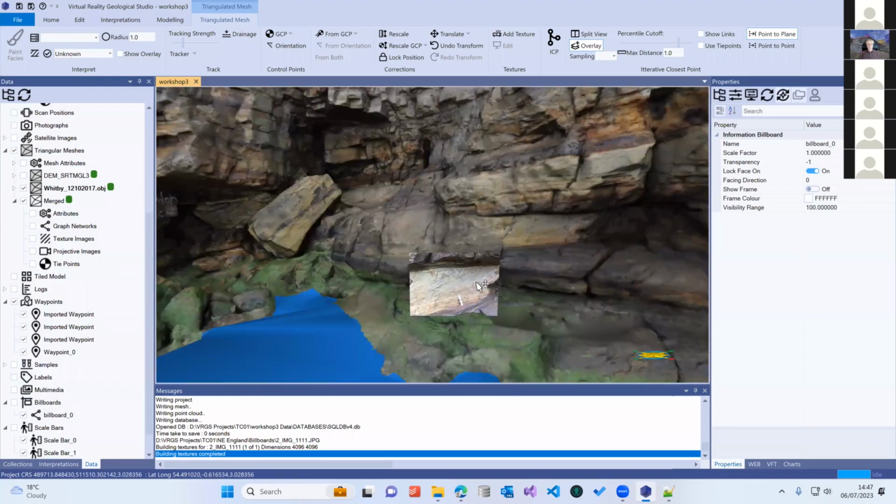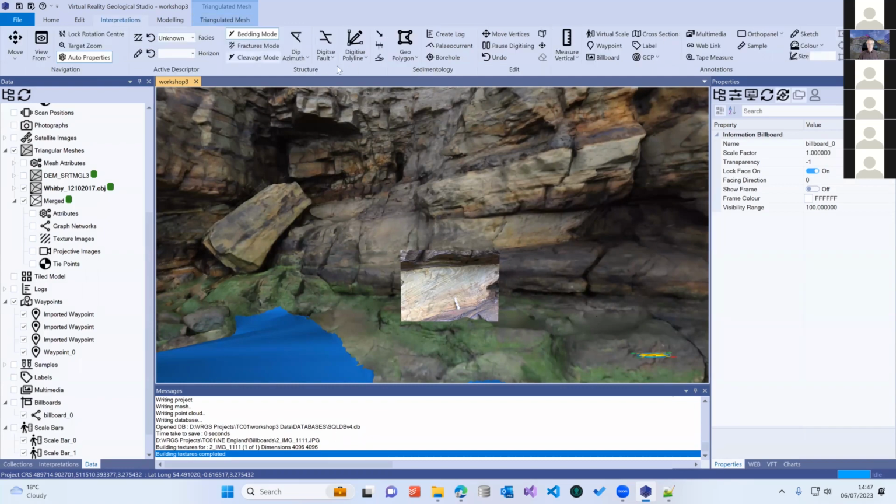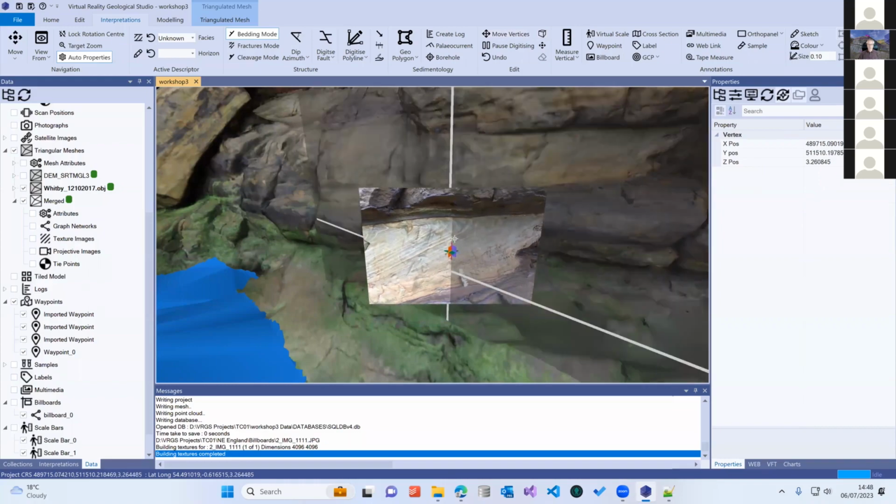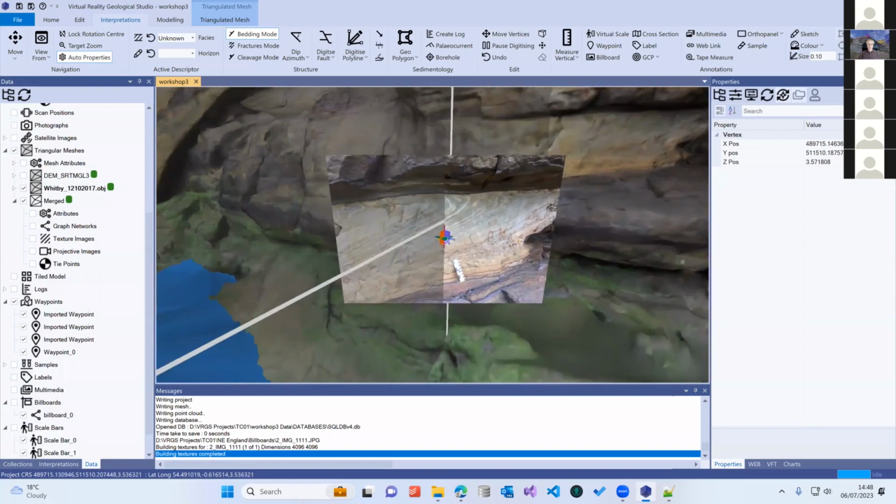If we want to move the position of our billboard, in interpretations here, we can use our translation tool. There you go, that one, 3D translate. So I can then move this around.